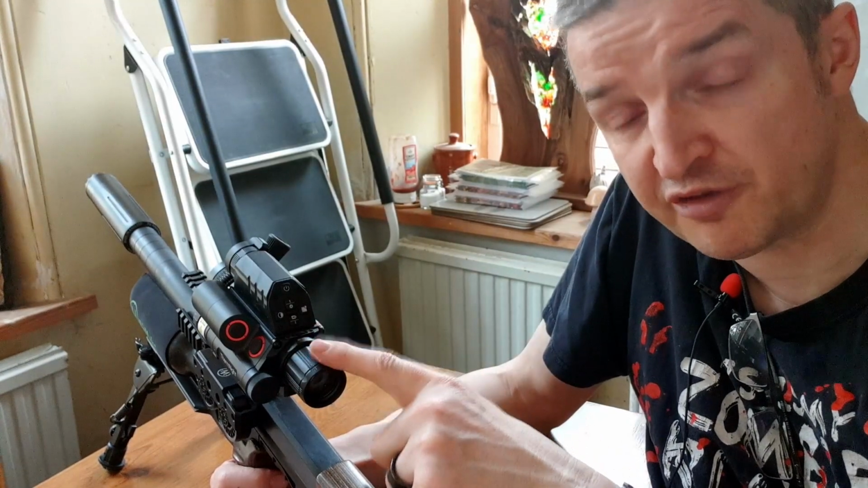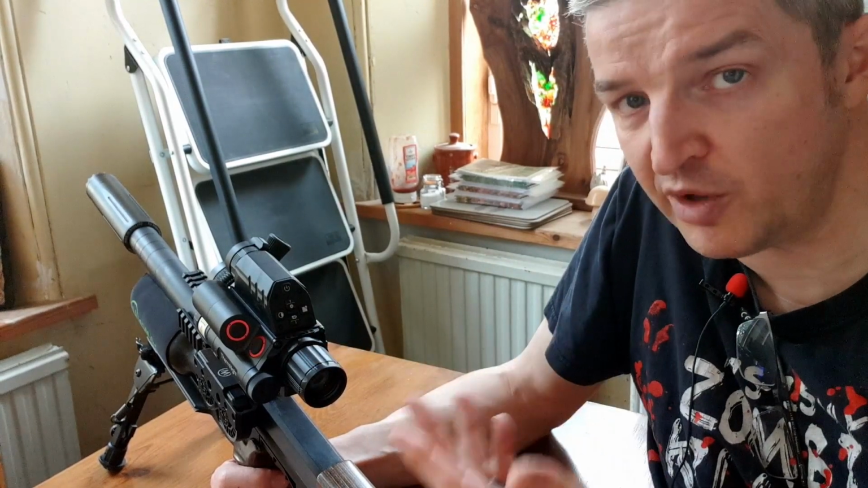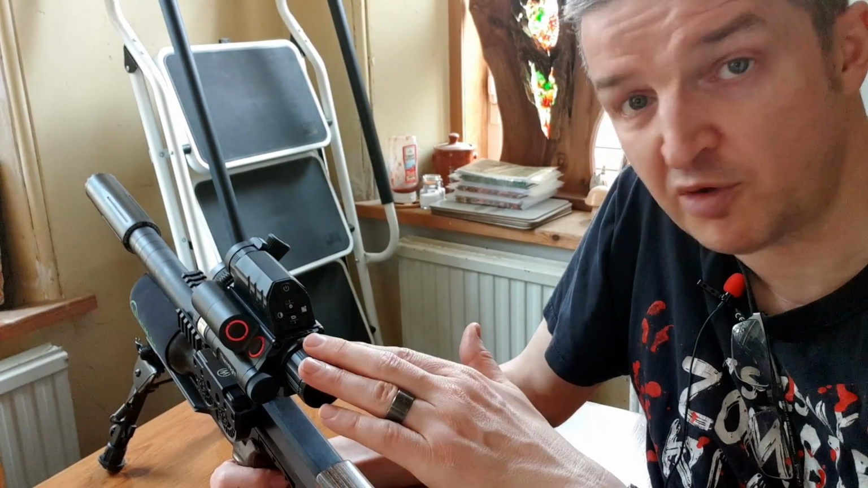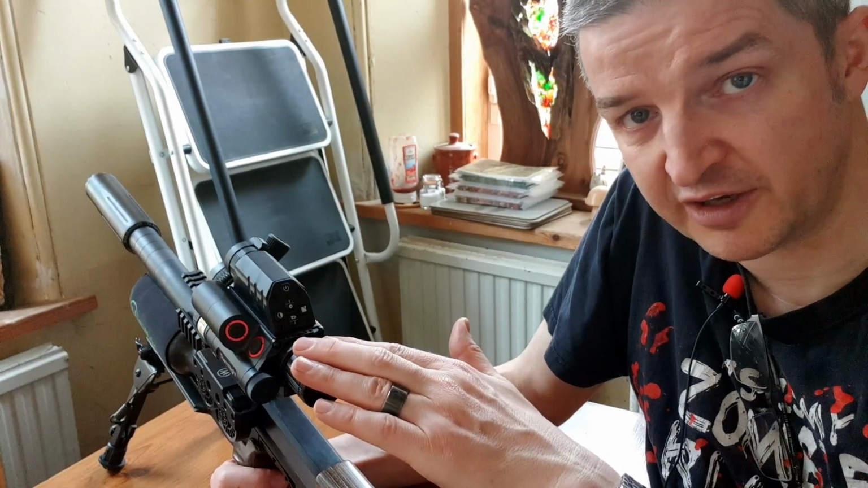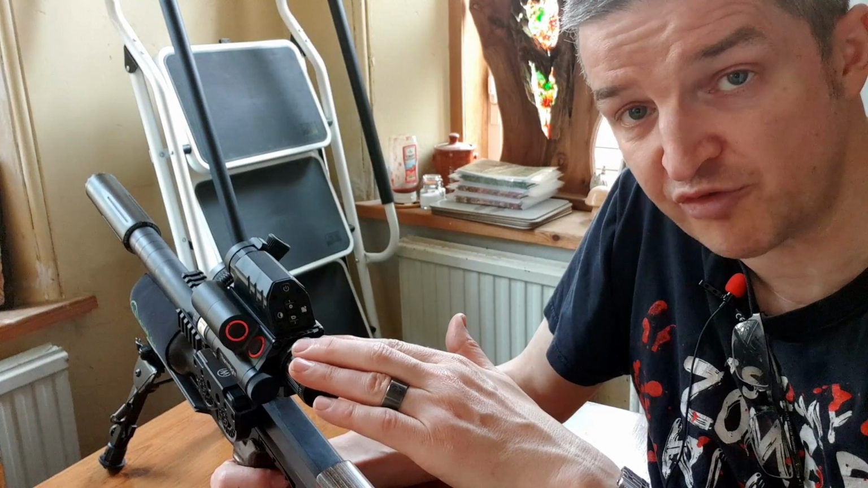Full disclosure, there are 2 higher spec models coming out. They will be correspondingly more expensive. Most retailers are selling these for $999, and it's outstanding for a pest control scope for airgun ranges.